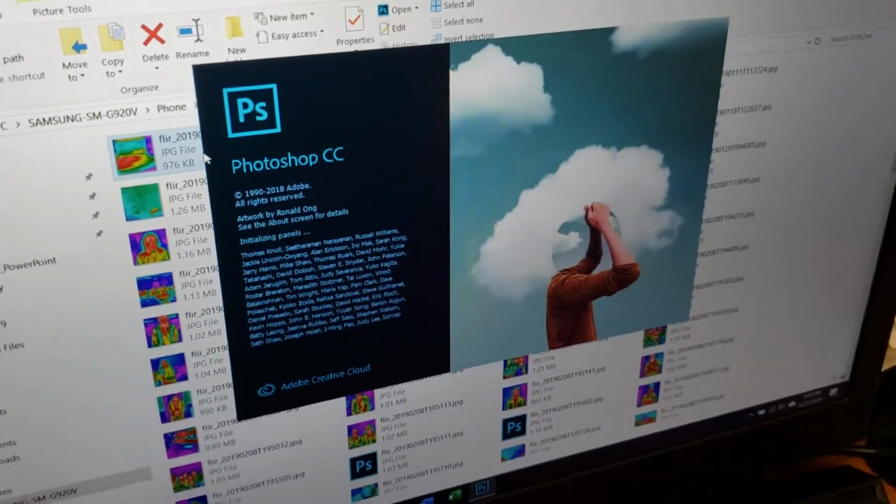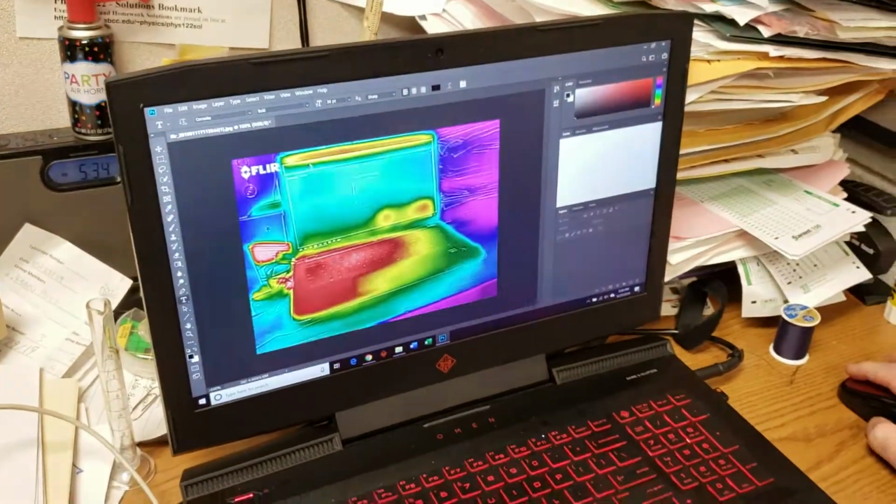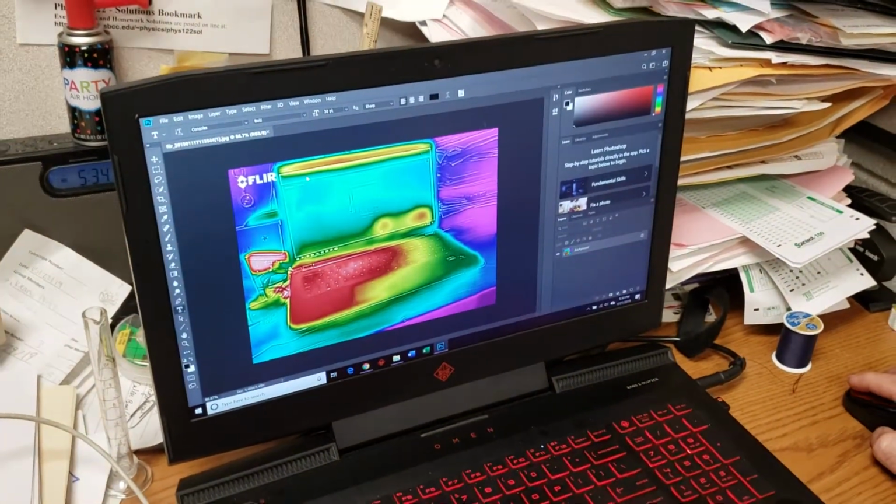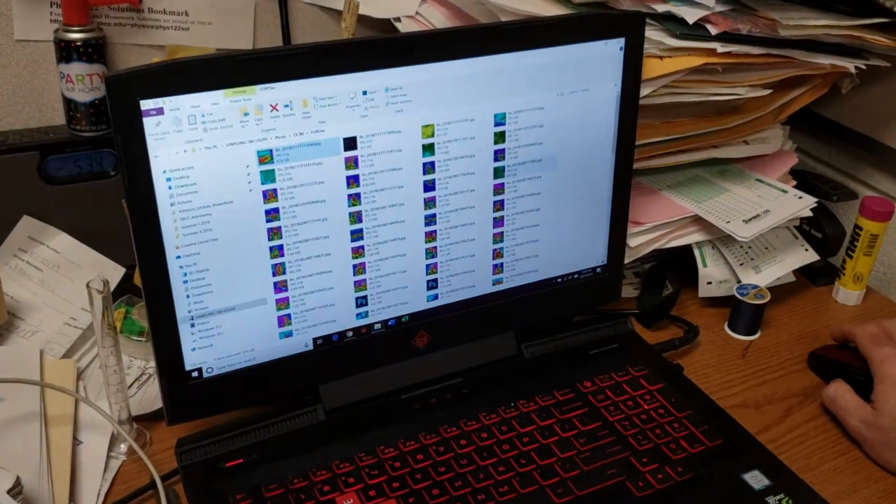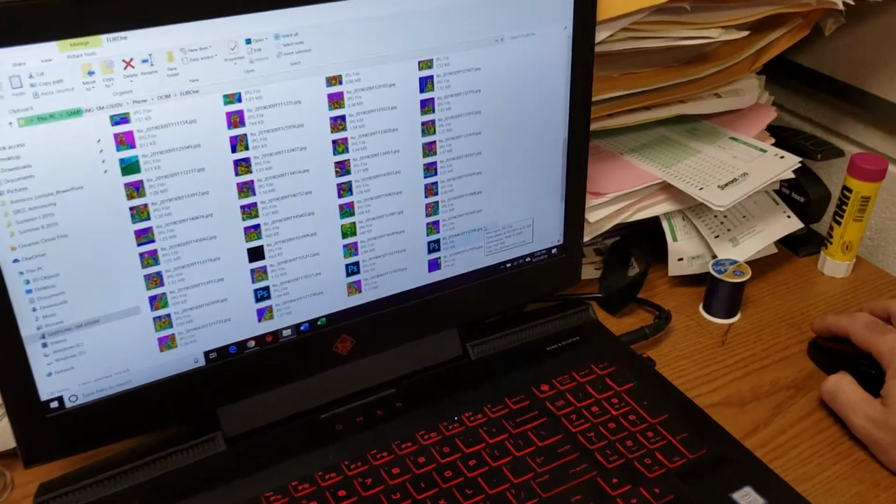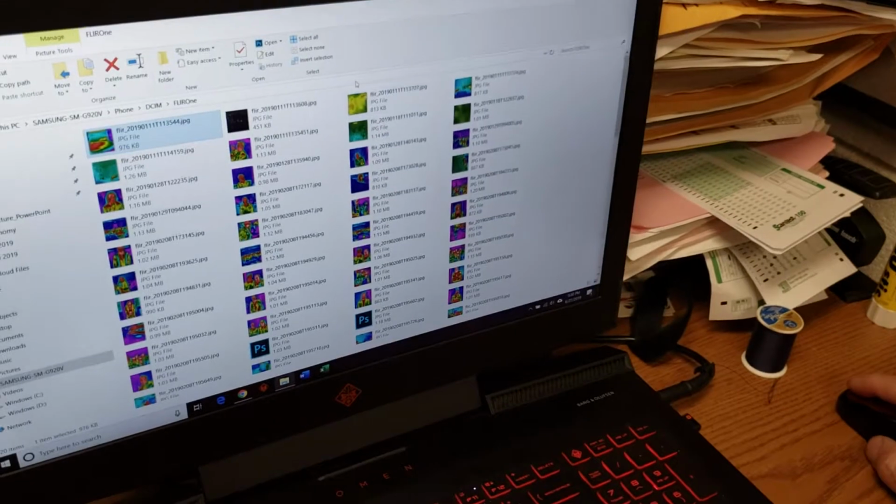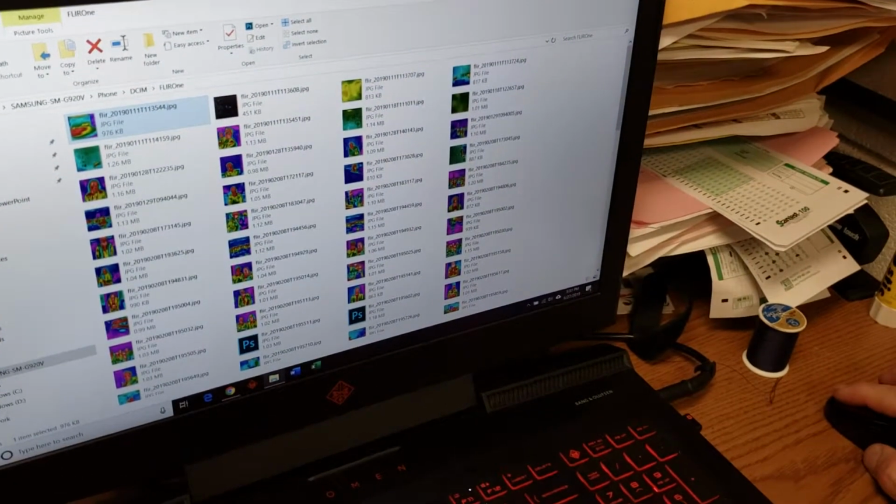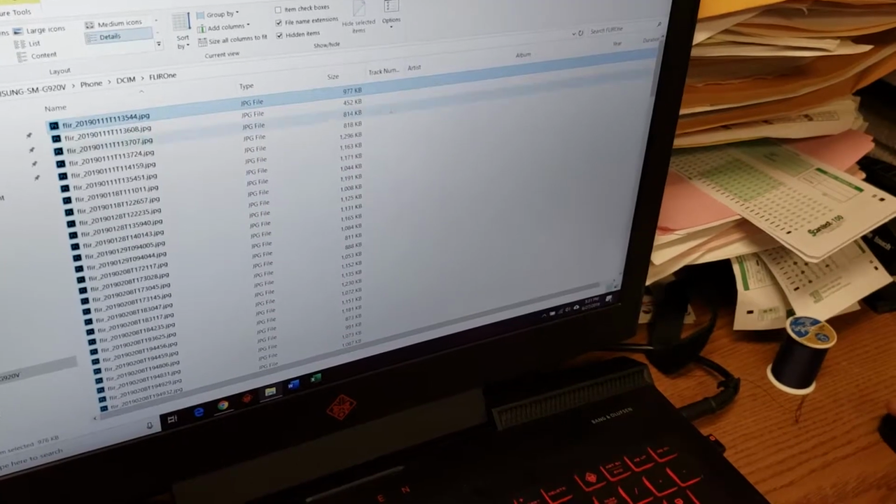Oh, it's opening in Photoshop. You don't have to use Photoshop. But there is a picture of my laptop. No, that's not the picture that I just took. Where's the one that I just took? It must be down here. Why don't you sort by date? Let me try that.